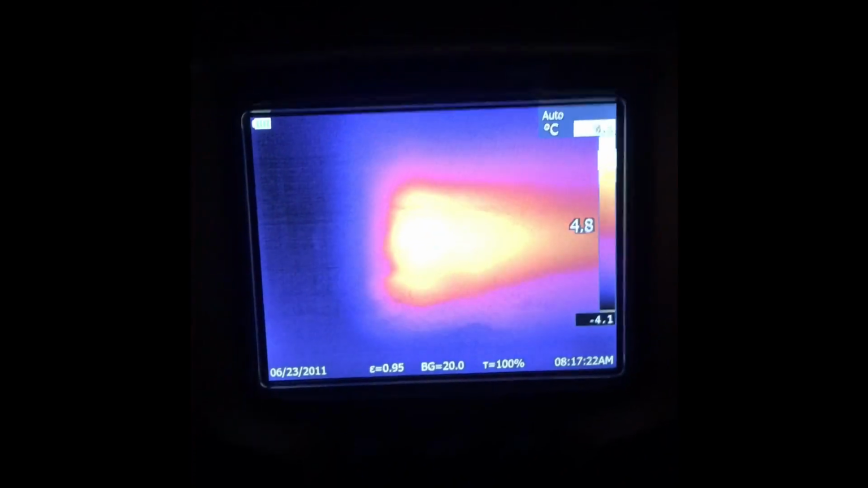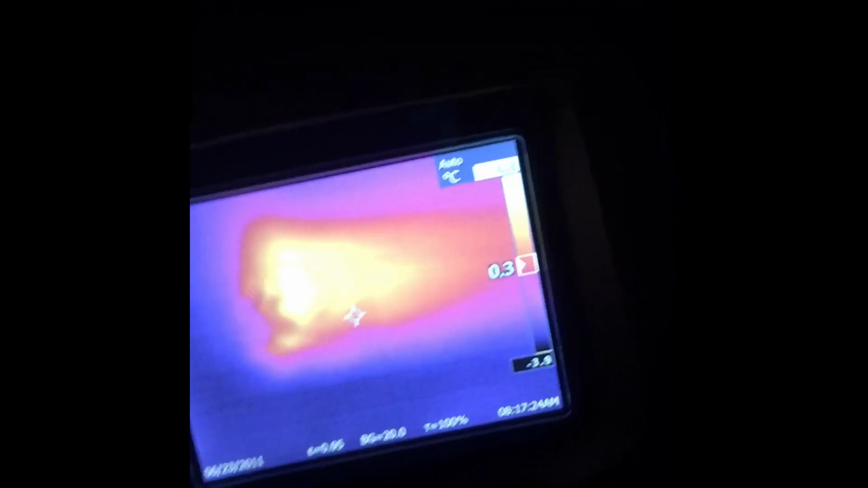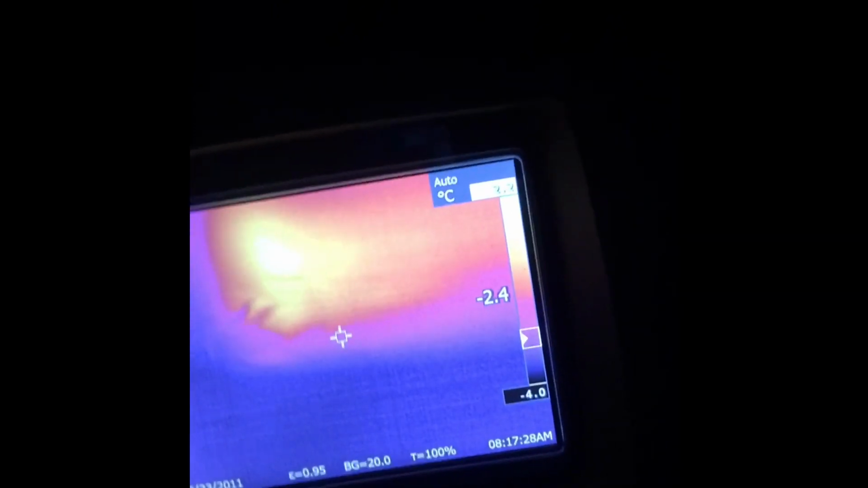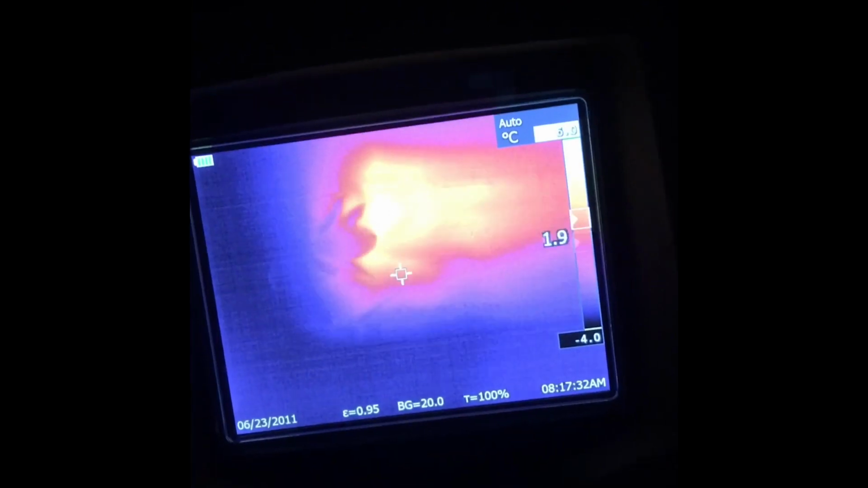Where's this other entrance here? There we go. What's that look like? Oh, they're still moving around in there, which is cool. So yeah, we're still alive.